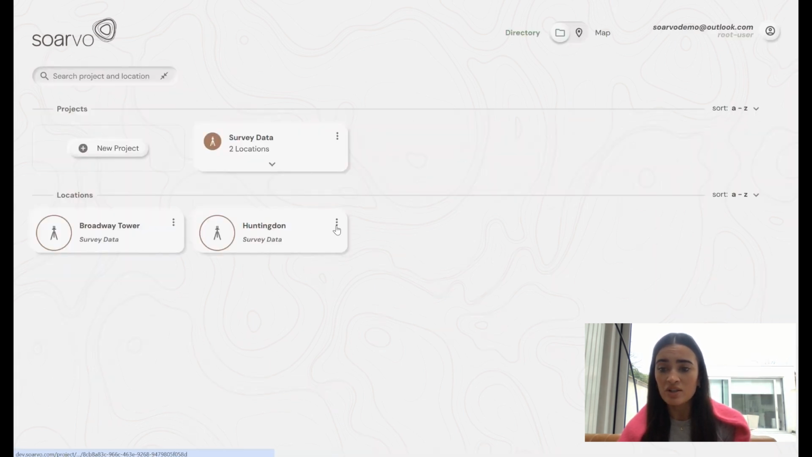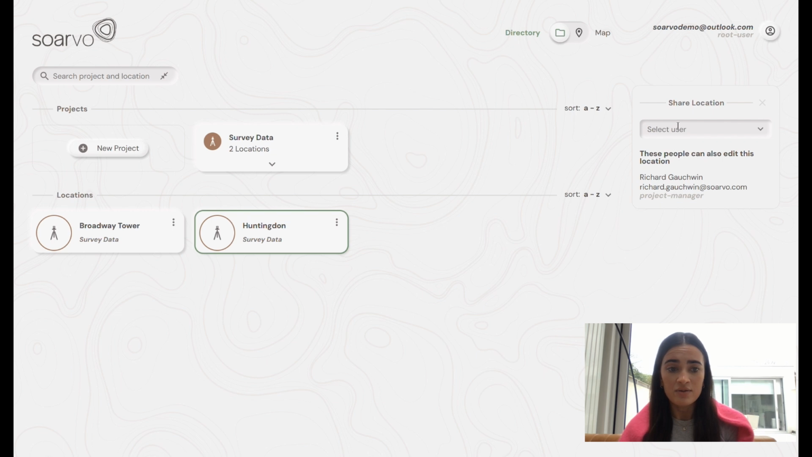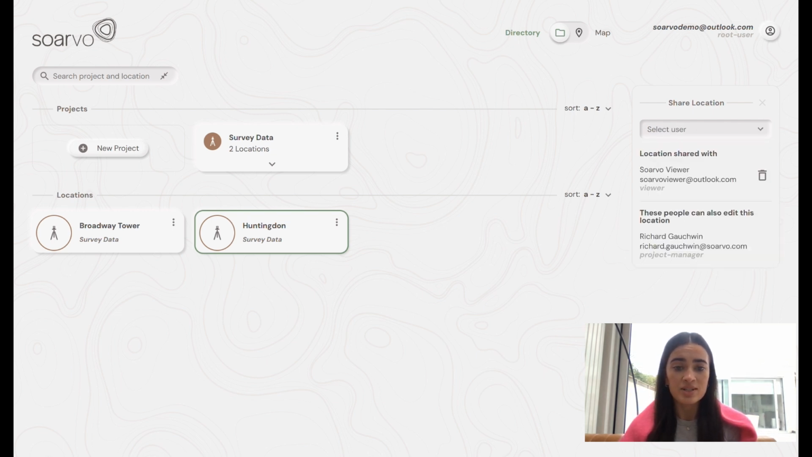And then all the user needs is a web browser. So it's very simple. And as soon as they log in, the user will be able to see the data that we've shared with them. And so it's as simple as that.